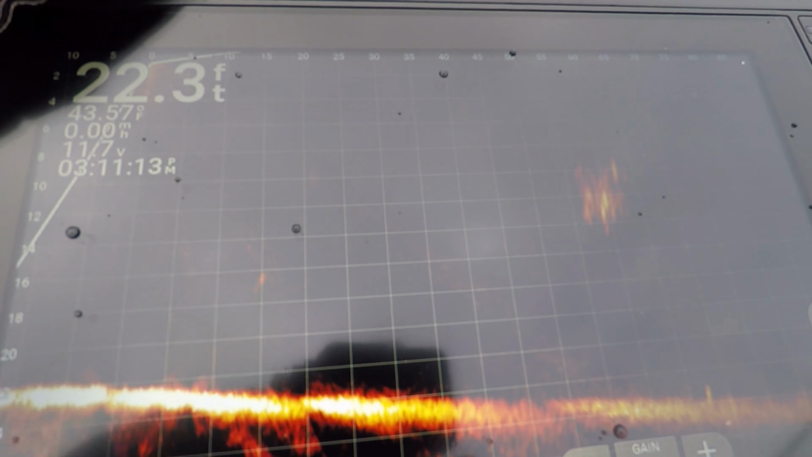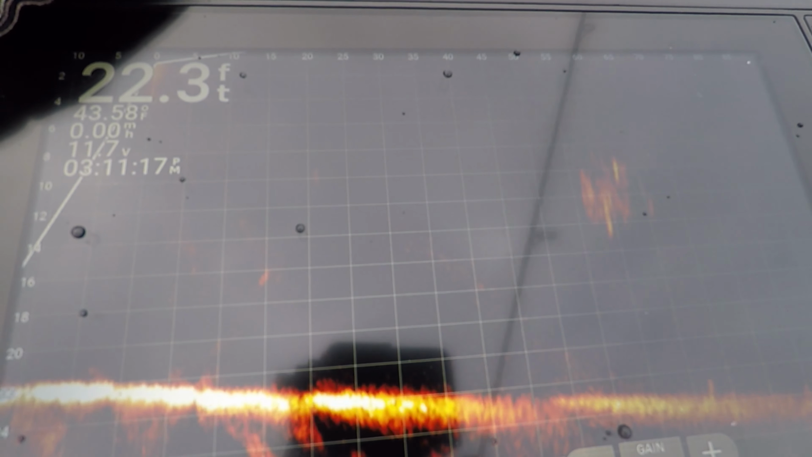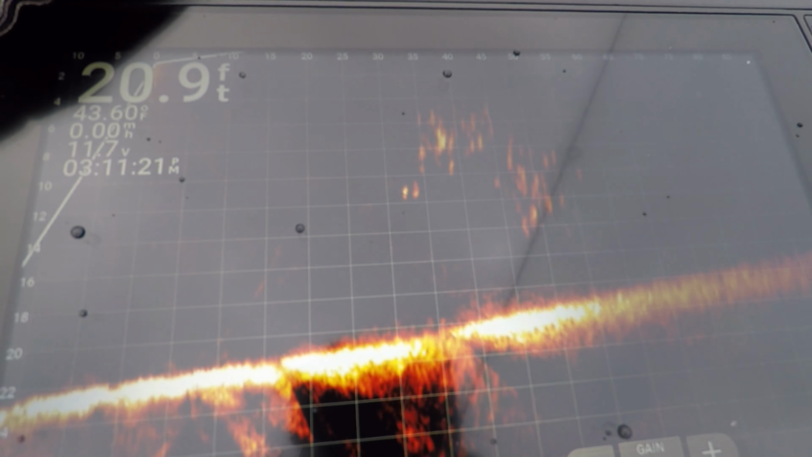See all those? I was just panning around and all of a sudden I saw all those. That's a lot of crappies.